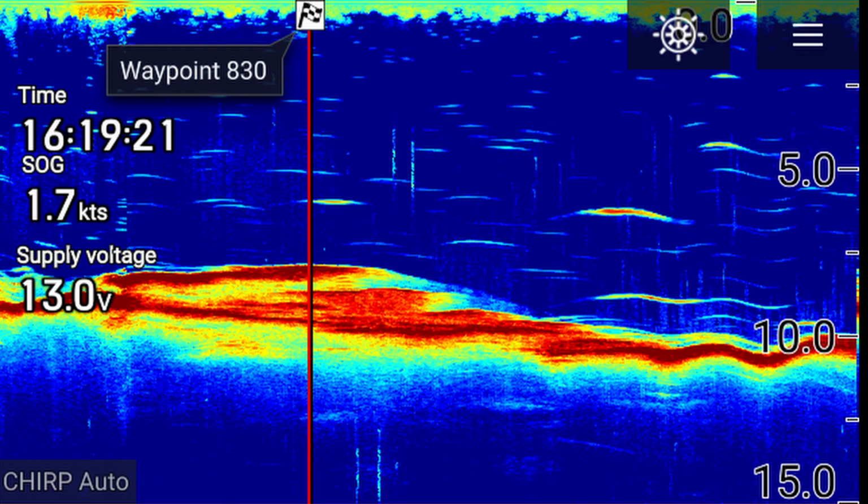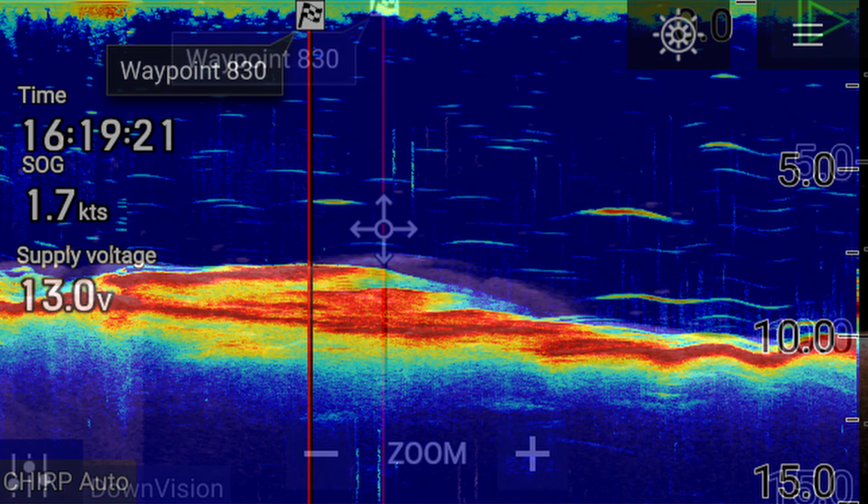Before I finish off the video, I just want to run through a couple of real-world examples of what I've been talking about. This image is from the 2D elements of my Raymarine Axiom Pro that I used to have. It shows what I interpret as a rocky structure on the bottom. As you can see, the red area has thickened because of the multiple levels in the structure.